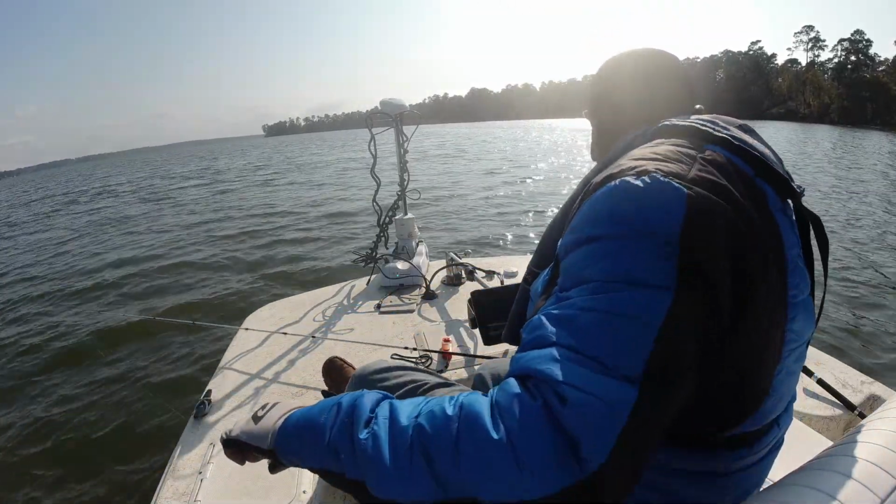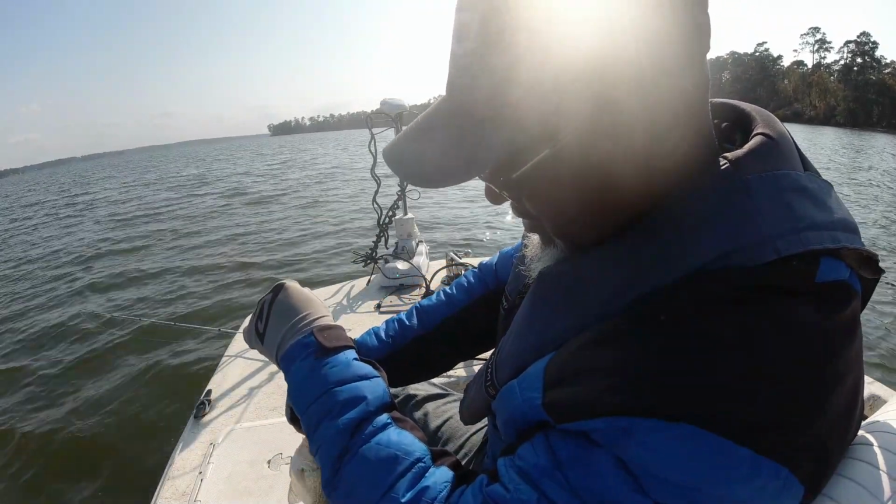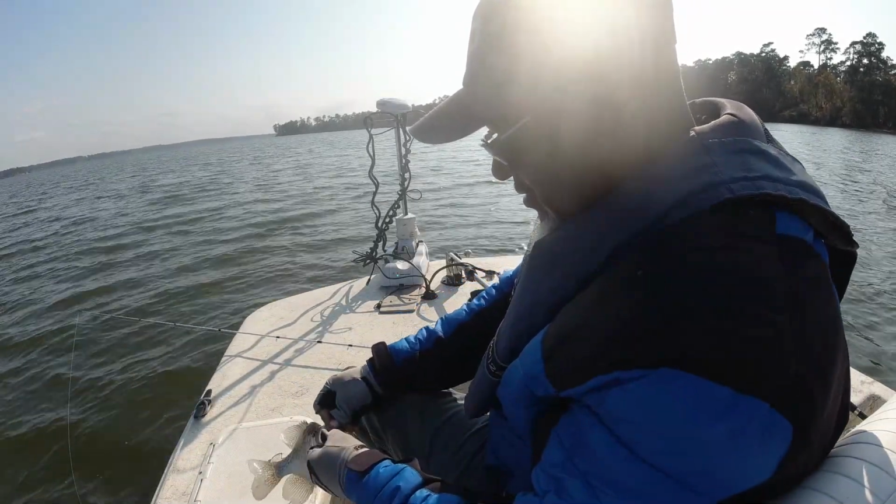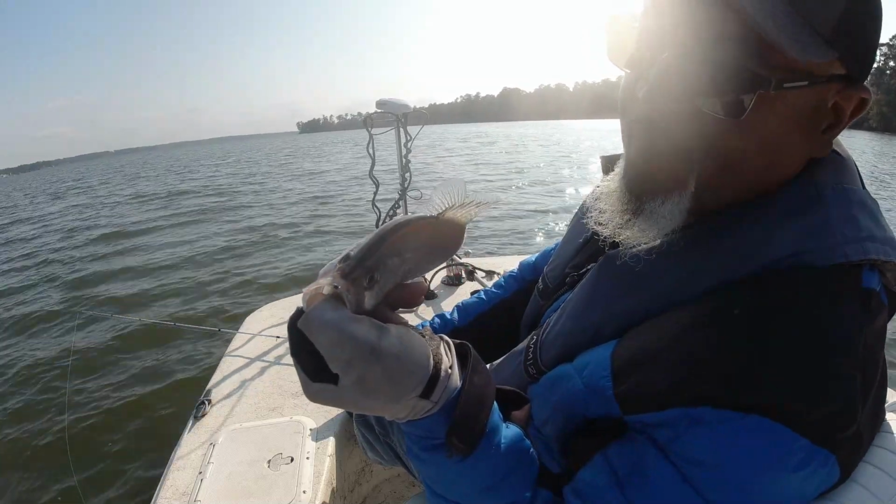Well, y'all, feel like I'm going to have to search another spot out, getting a bunch of small ones now. Still some good fish down there, but I can't entice them. That's a little racer right there. Little racing crappie.